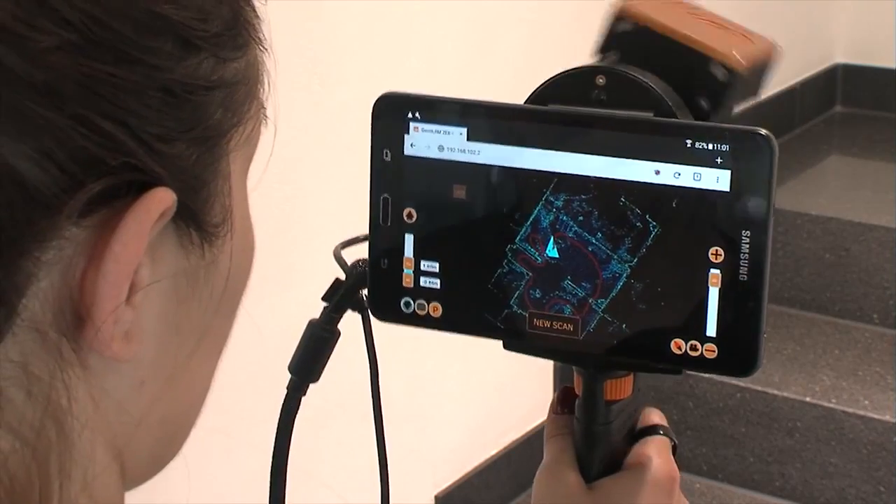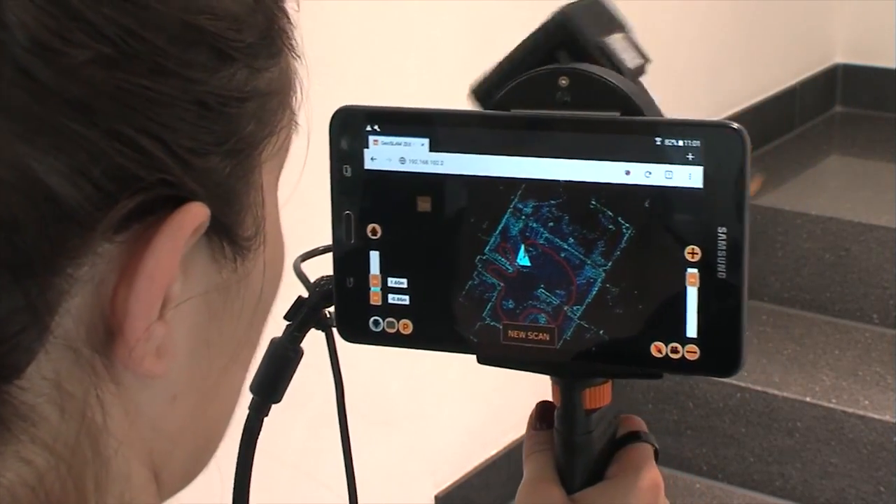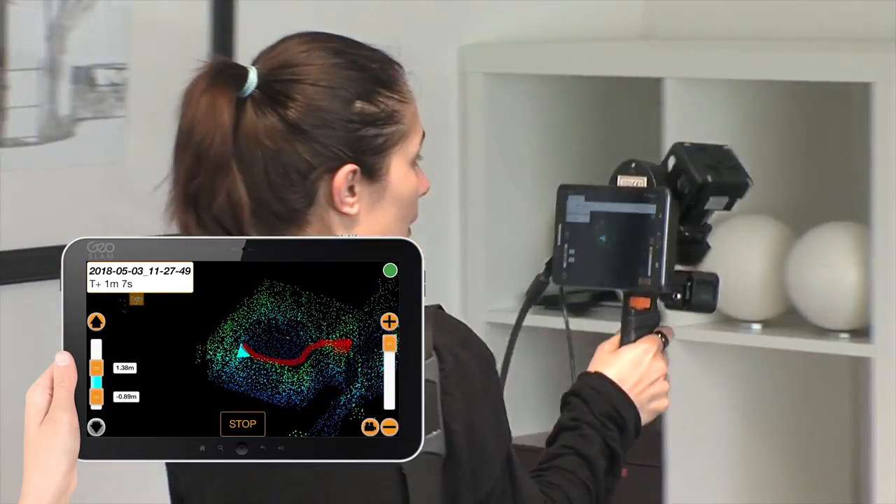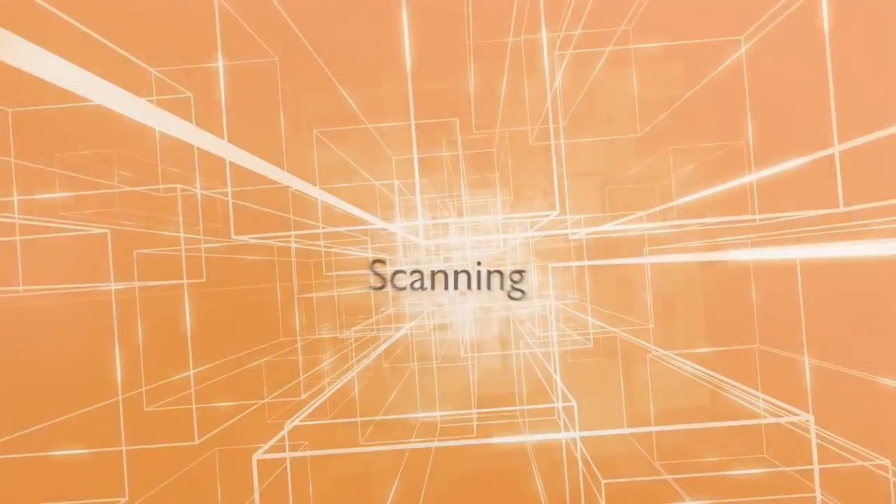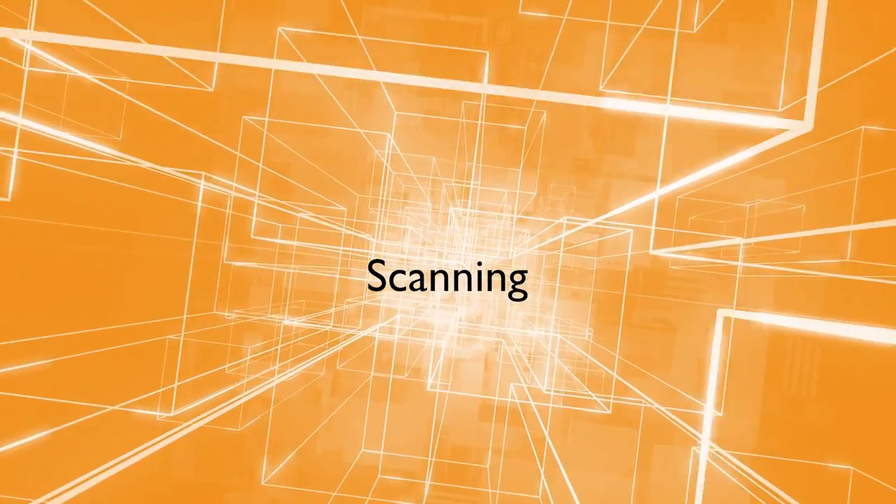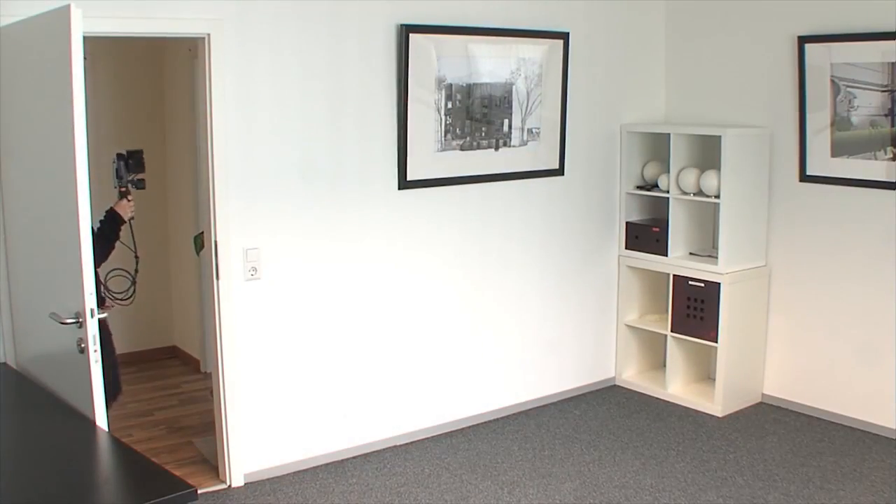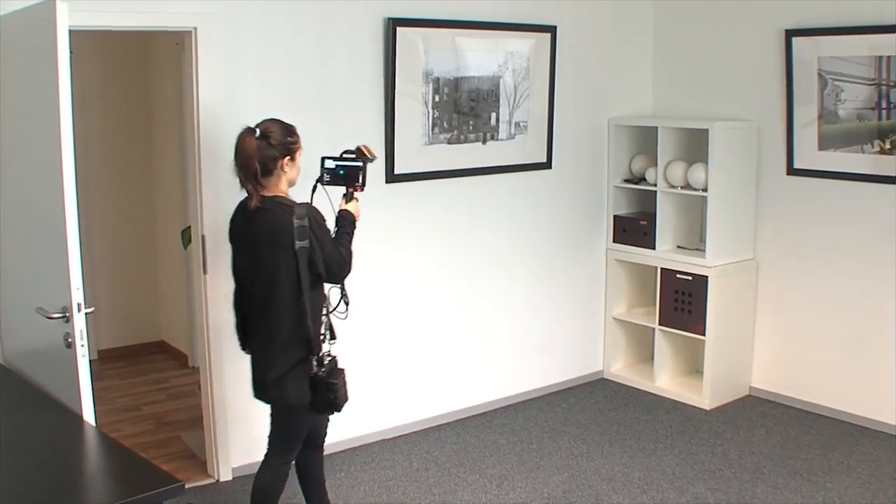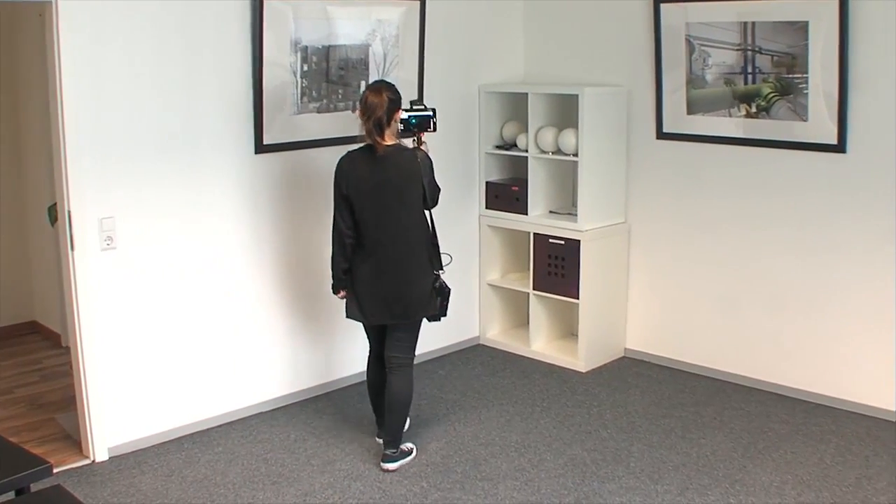The additional ZEB-REVO RT enables even better control of the scan results already during the scanning process. It collects and processes scan data simultaneously. The ZEB-REVO can be used anywhere and captures all data simply by walking. No mounting and alignment of classical laser scanners anymore.